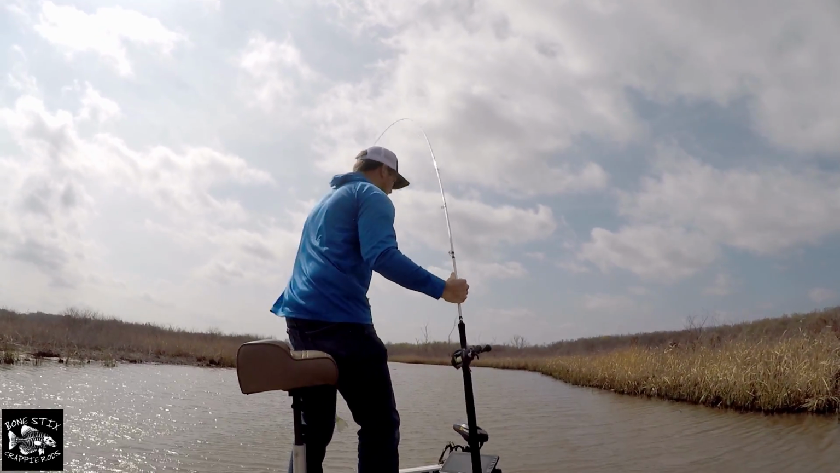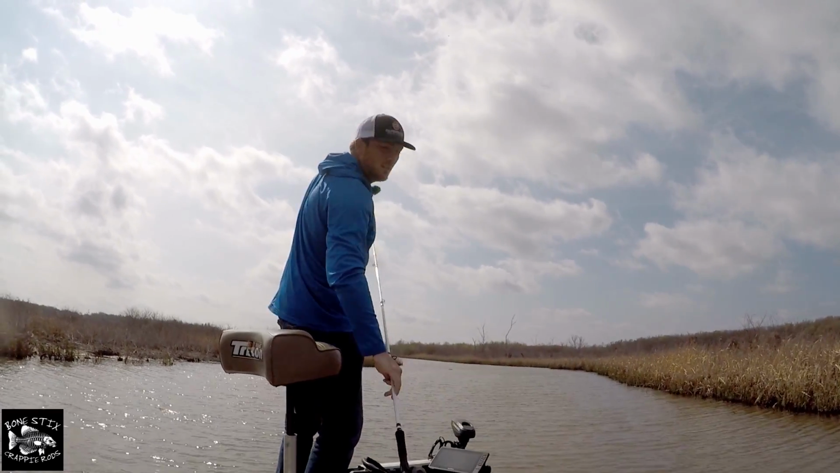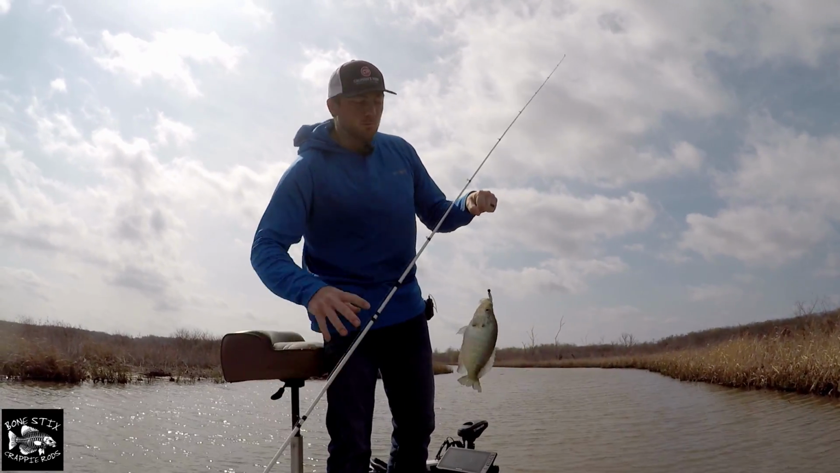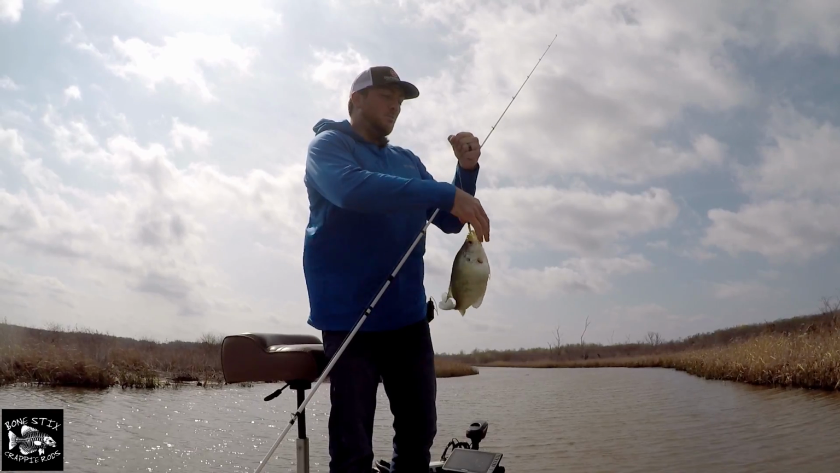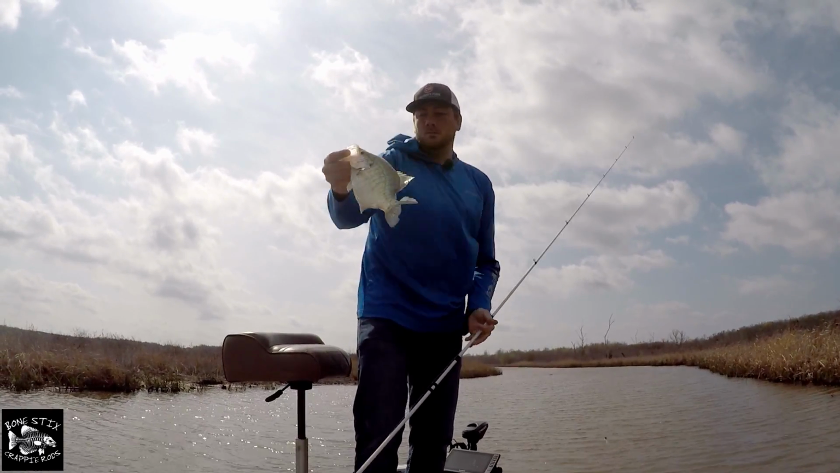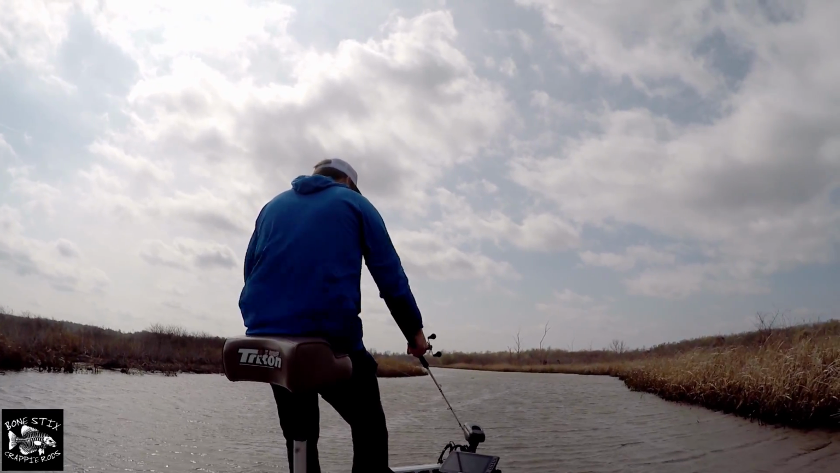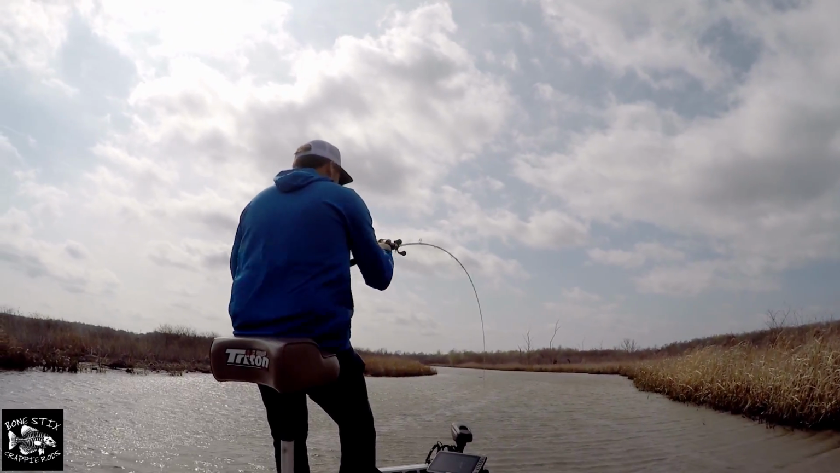Man, that was quick. There's a little wad of them down here on this root ball. They're on the bottom, so it's really hard to see them, but another one. Oh, that's a good one.